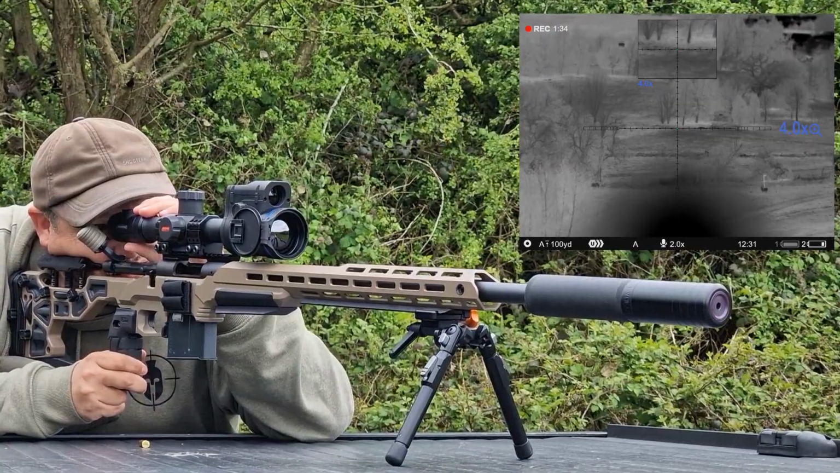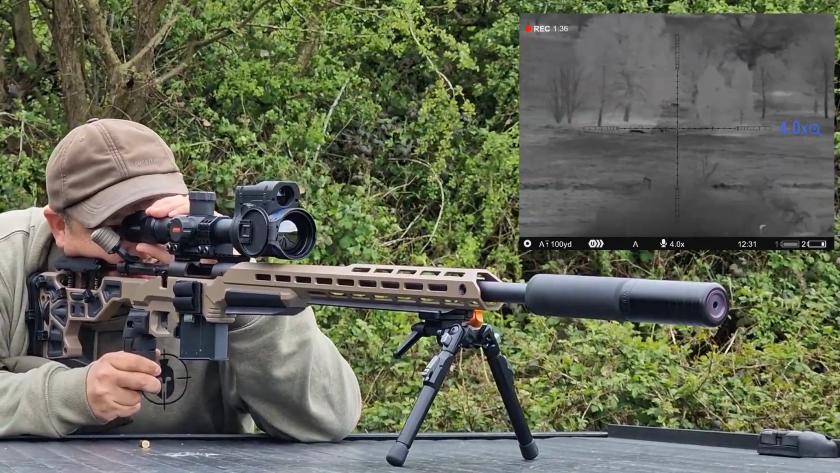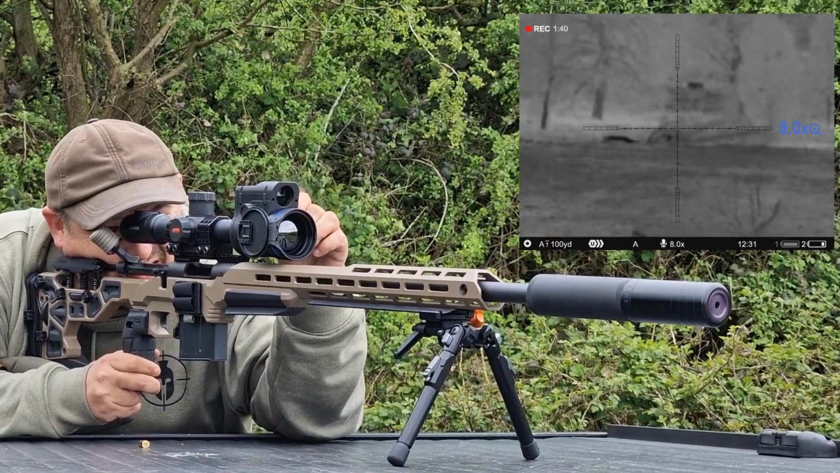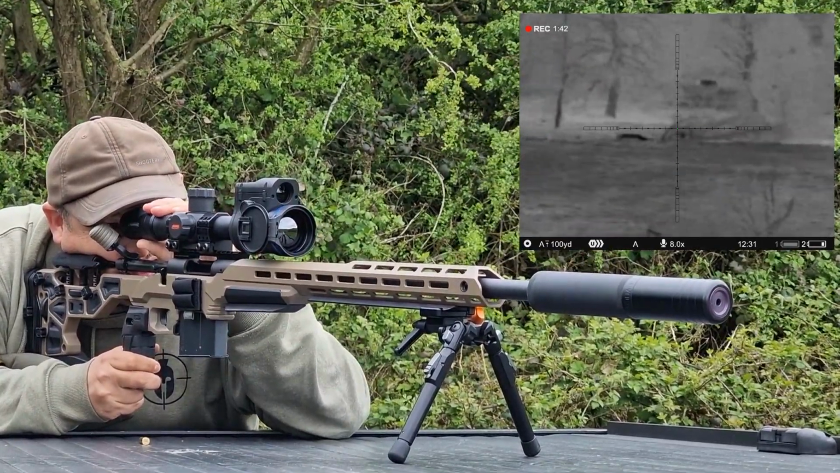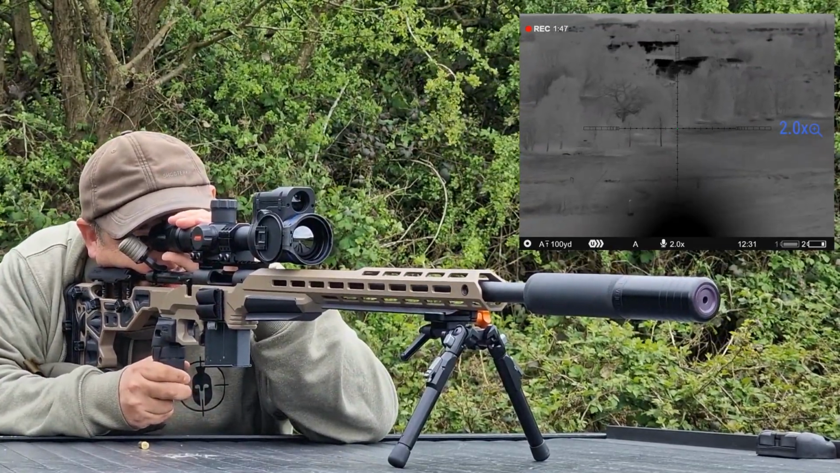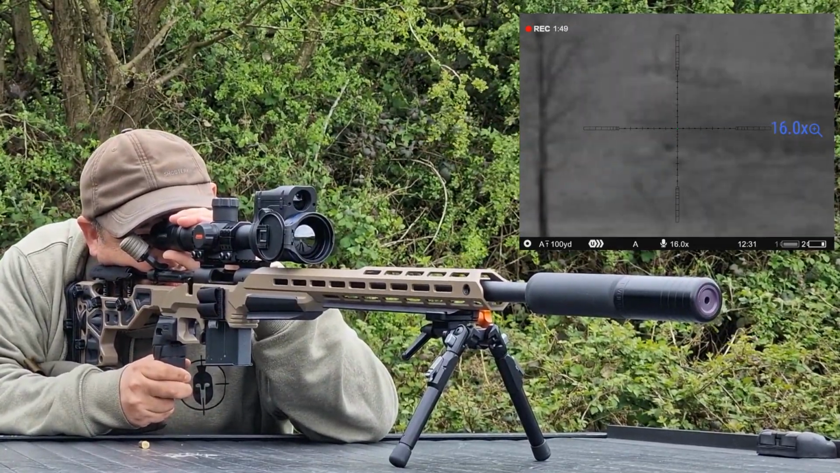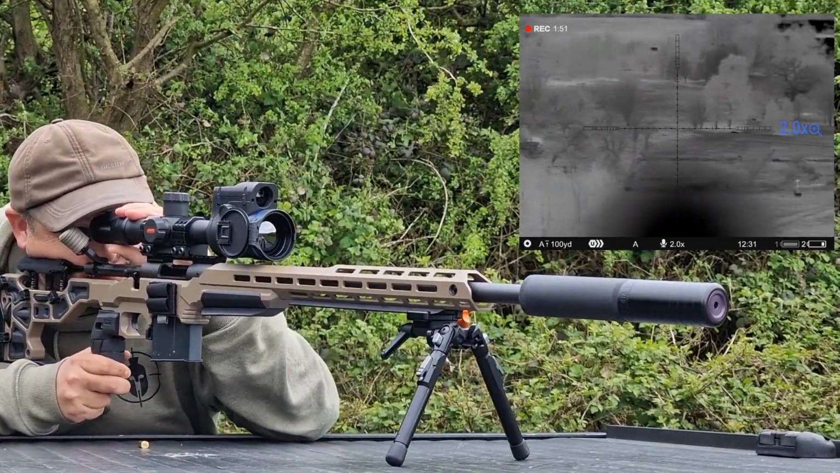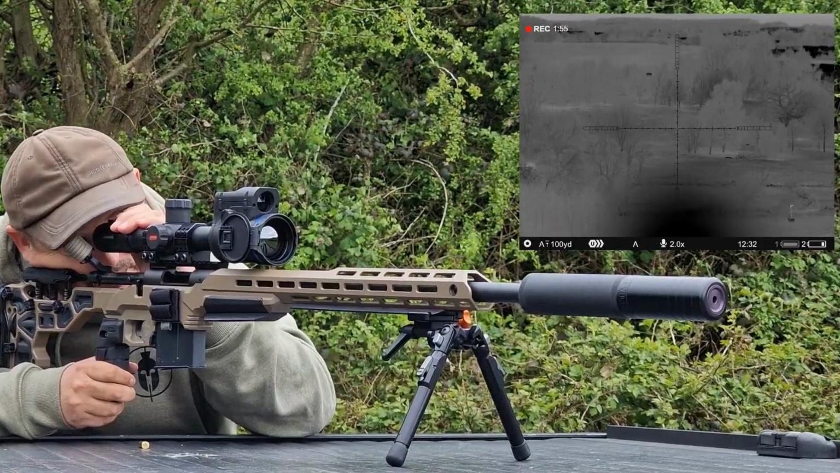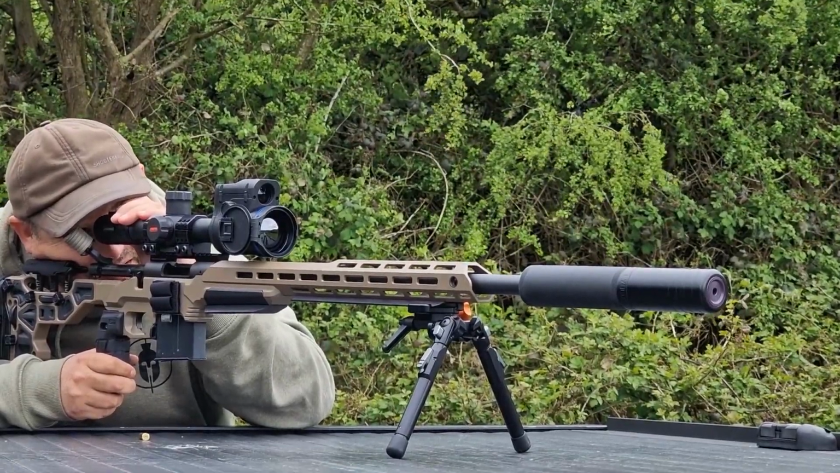And obviously we can also turn the picture-in-picture off, we can mag in, so the 400 yard gong all the way down there. So yeah, the level of detail is bob on. I'll stop recording there now, finish that.